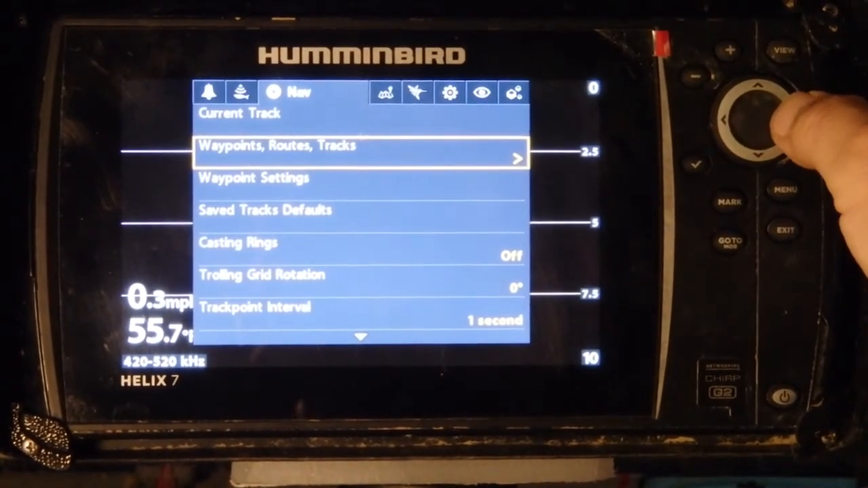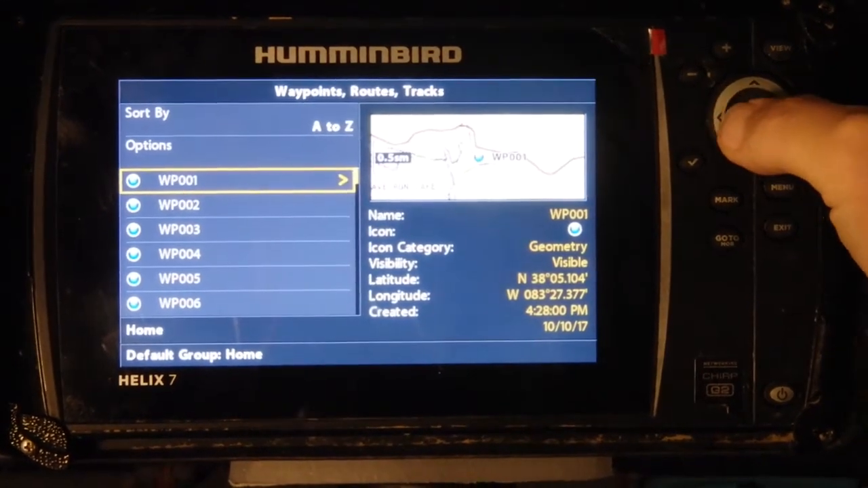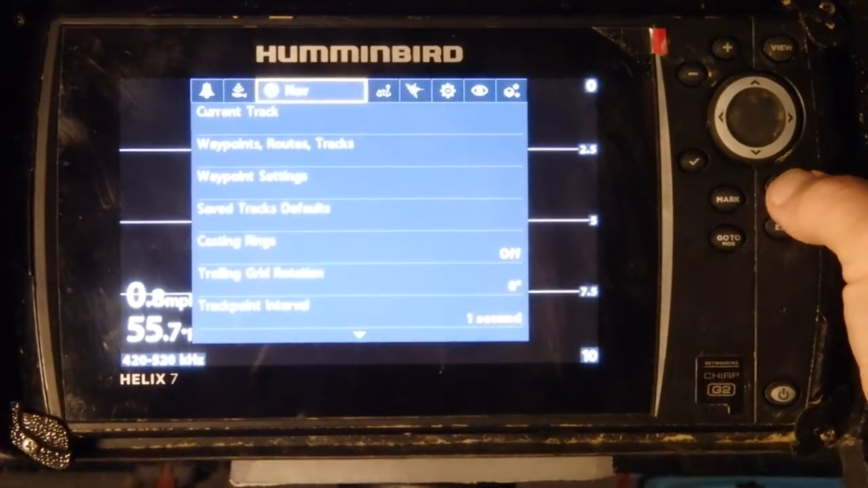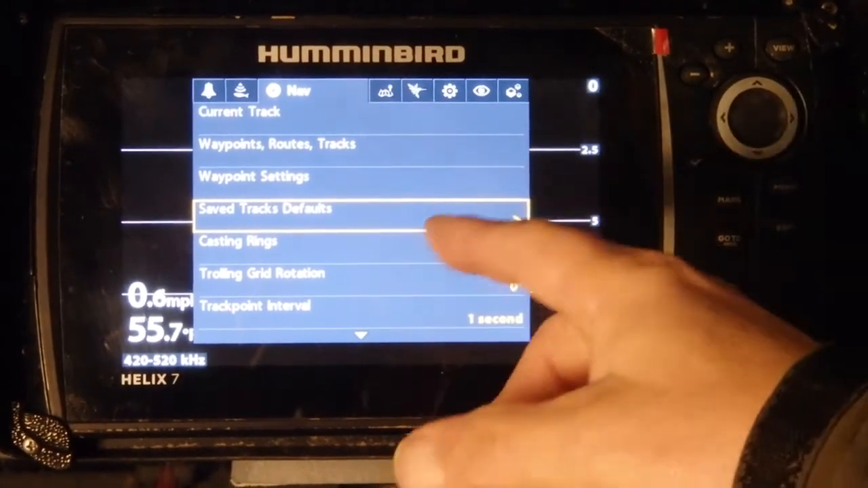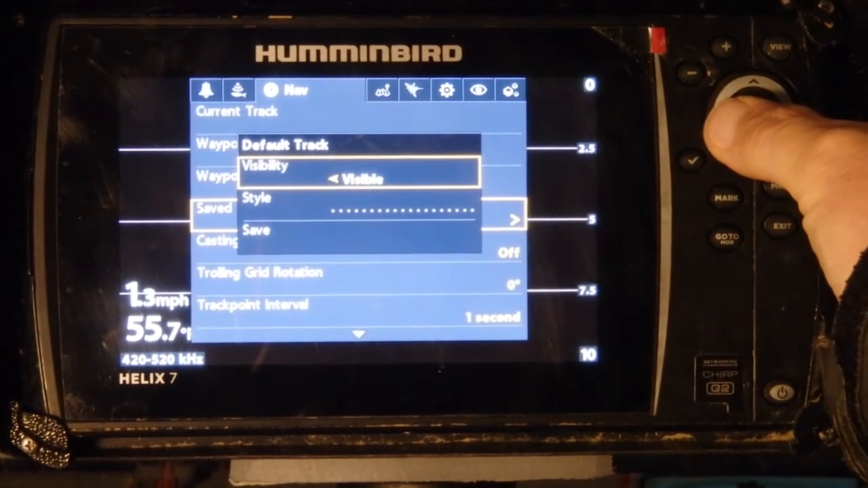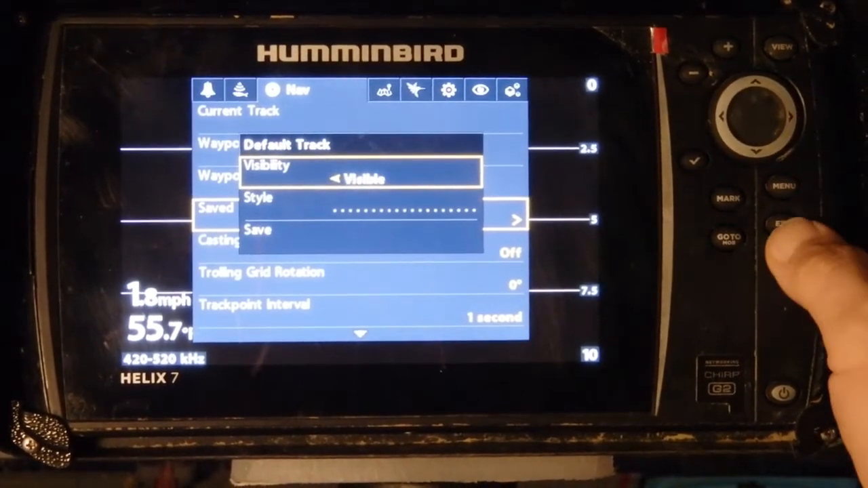You kind of have to explore this stuff on your own a little bit too. These are all the different waypoints. We won't look at those. Your save track defaults, this is just some of the other options for you, whether you want them visible or not. It's all up to you.